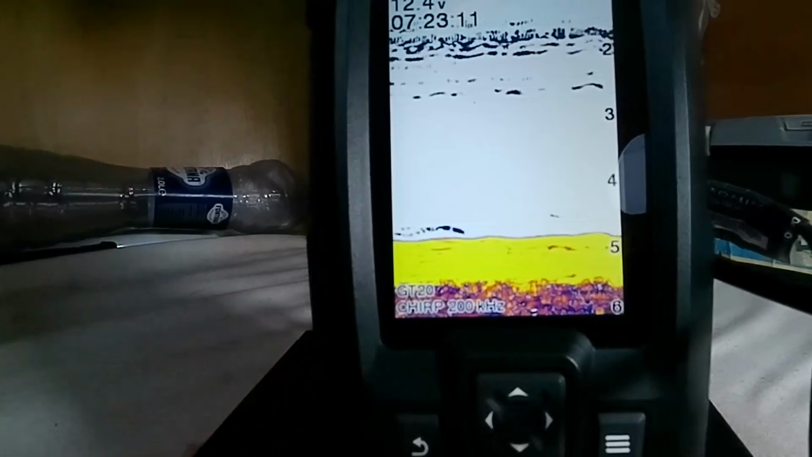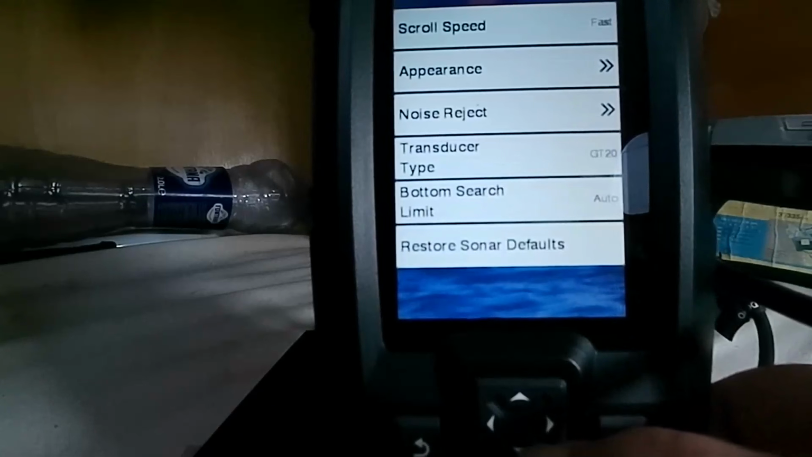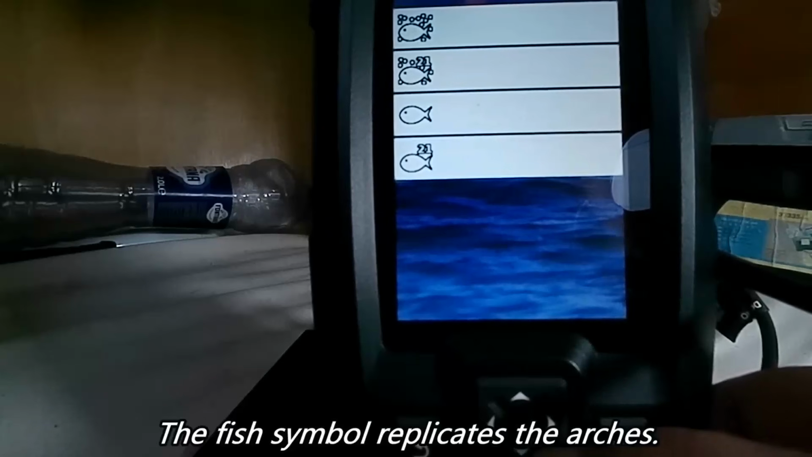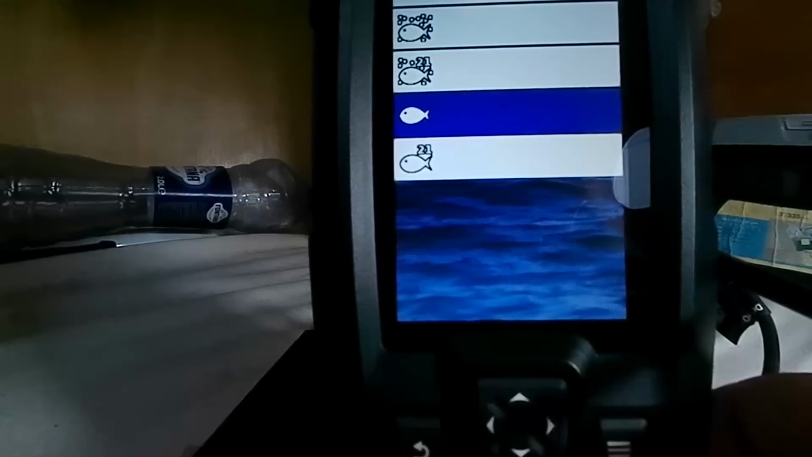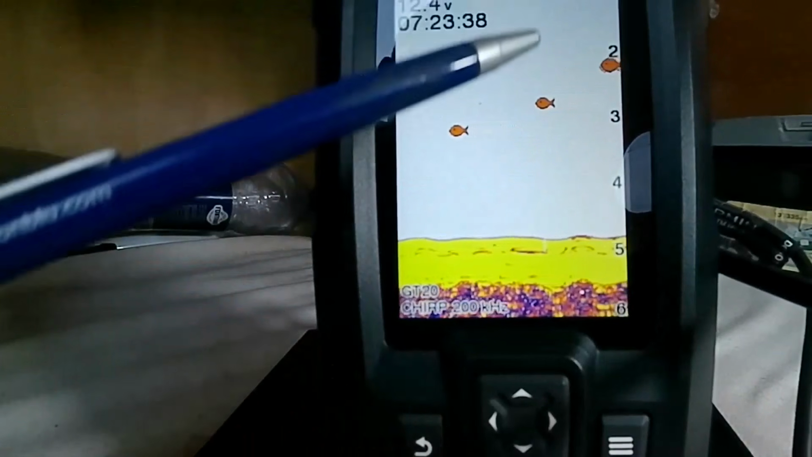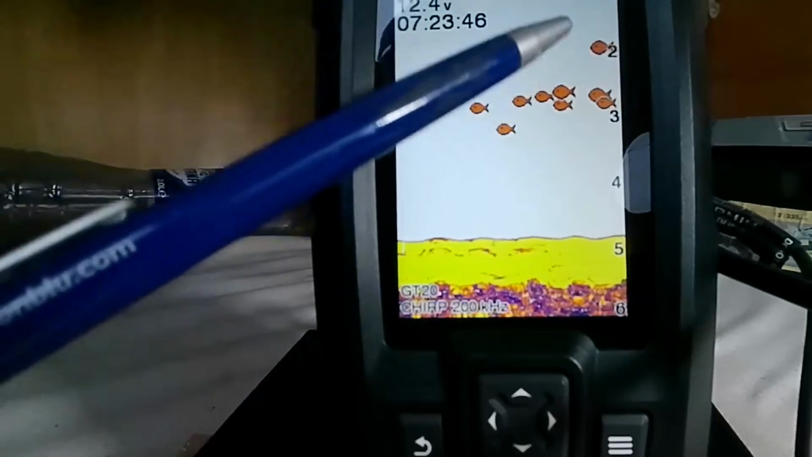Now there's another way you can do this. Go into menu button here. Okay, sonar setup, press the arrow key and go straight into appearance. If you go down here, you have fish symbol. You can choose whichever you want, and I'm going to go for the plain fish symbol. Go back, and there we have a clean screen, and we have the fish showing up here, and this is marking the depth. Wow, I've got quite a few fish under my boat.